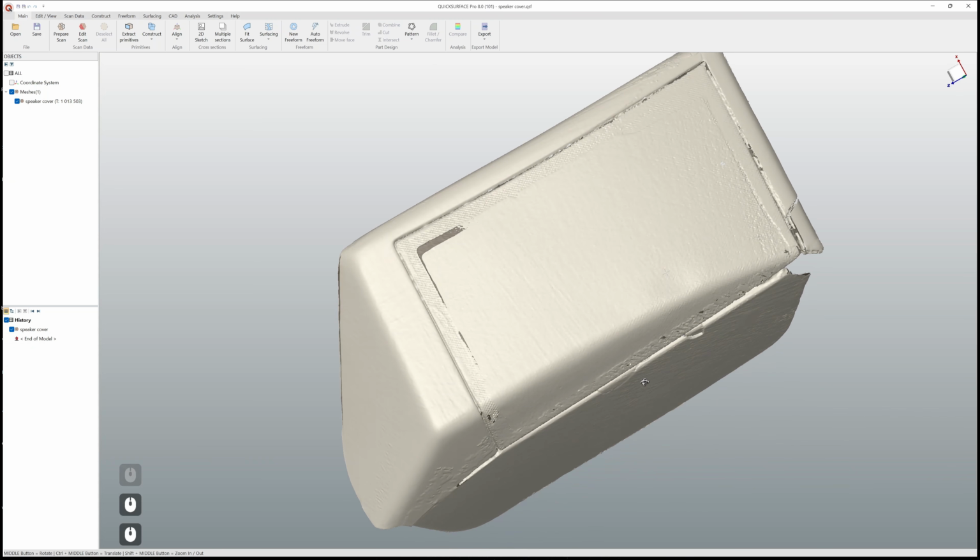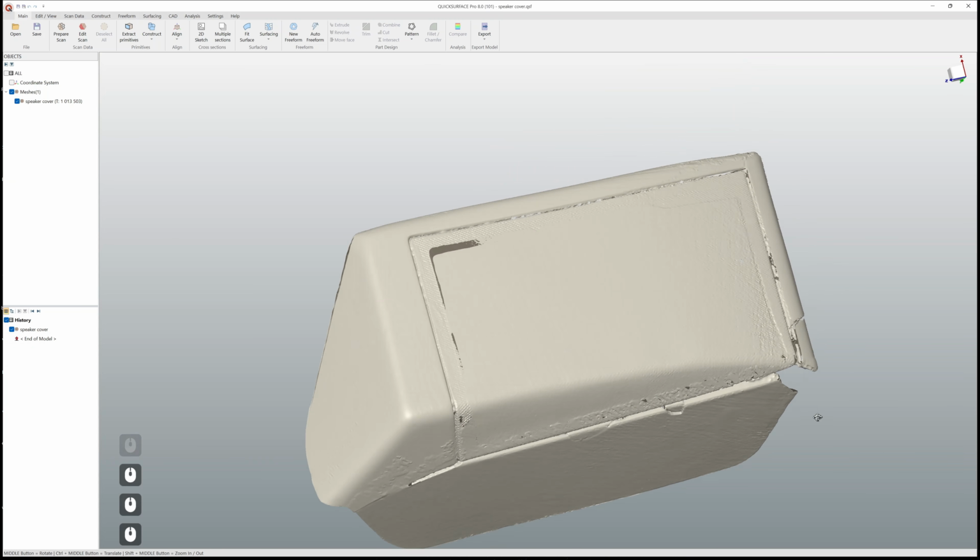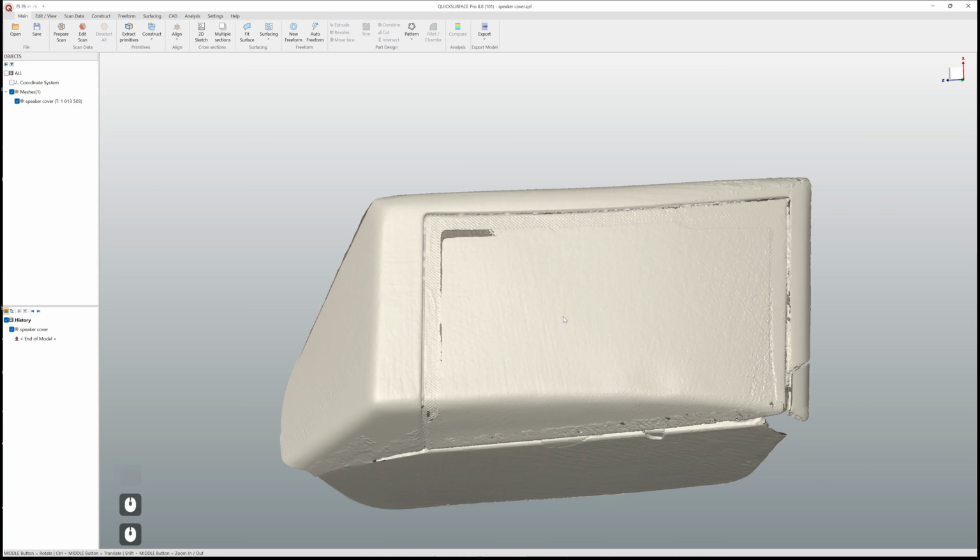Also, another thing: we want to reconstruct this part with the idea to manufacture it, to reverse engineer it completely as it should be from the factory.